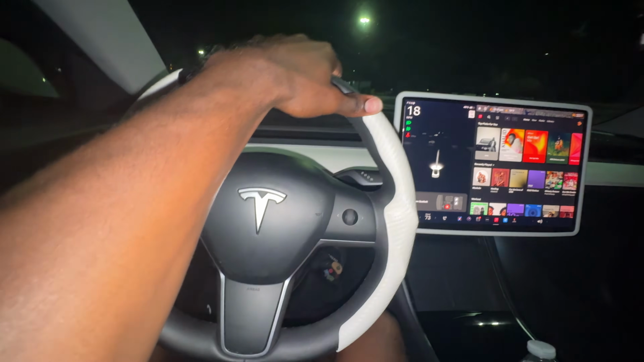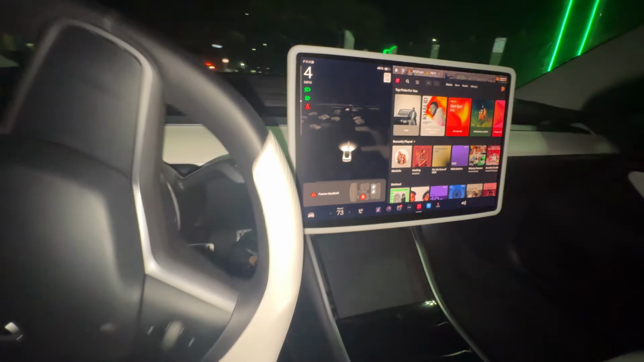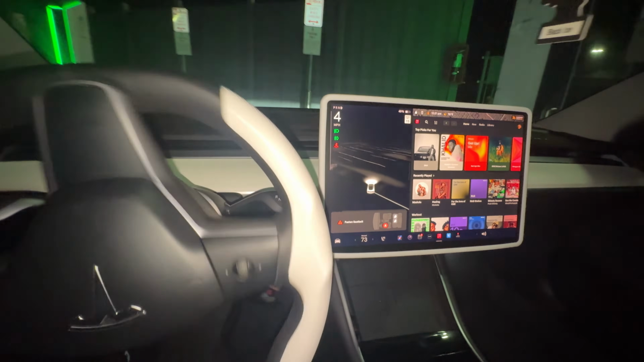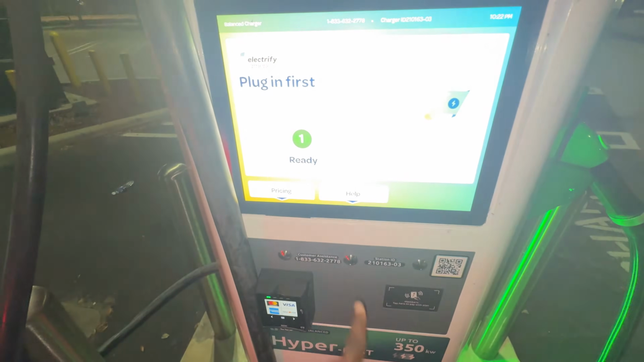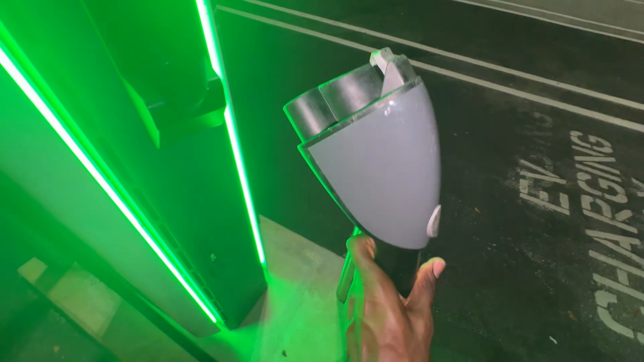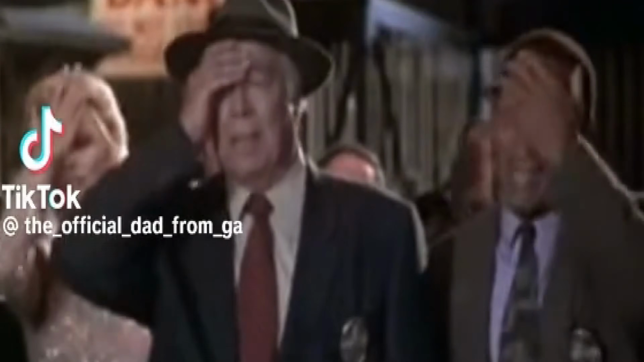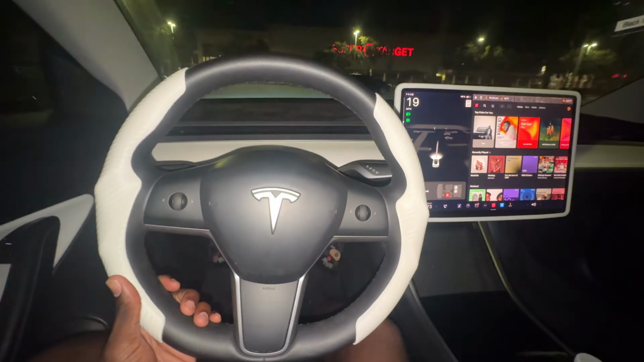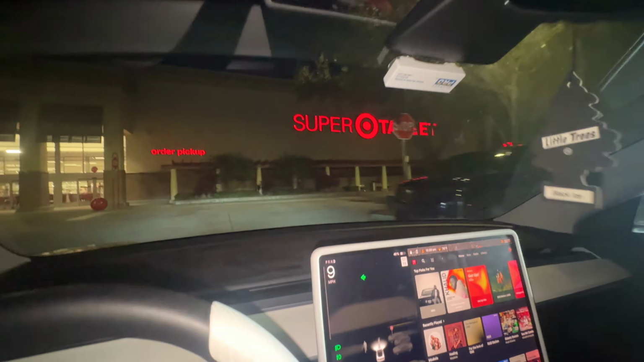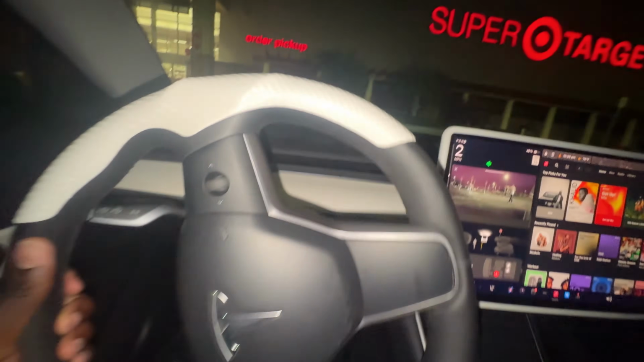Are these even Tesla chargers? Man, I might have been wrong. I'm trying to be cool, but goddamn. I'm not sure if these are Tesla chargers, man. But let's see. Oh man, is this a Tesla charger? Damn, this is not a Tesla charger, bro. Alright guys, we found the Tesla chargers and we were at Walmart, but now we are at Target. I went to the wrong EV chargers.